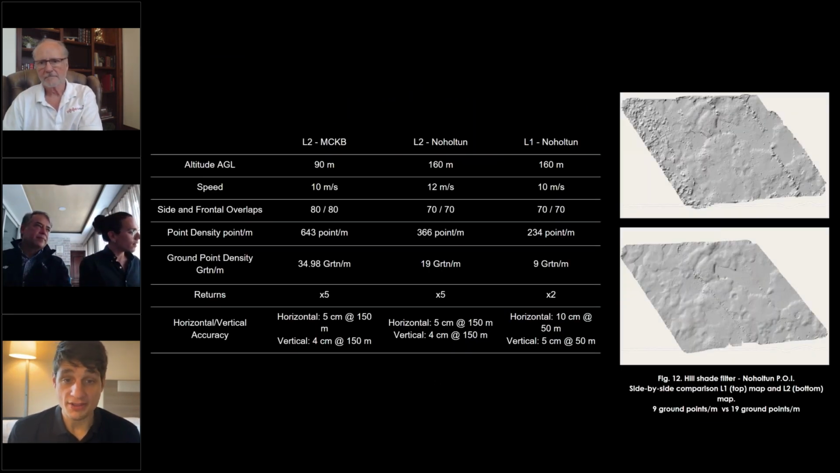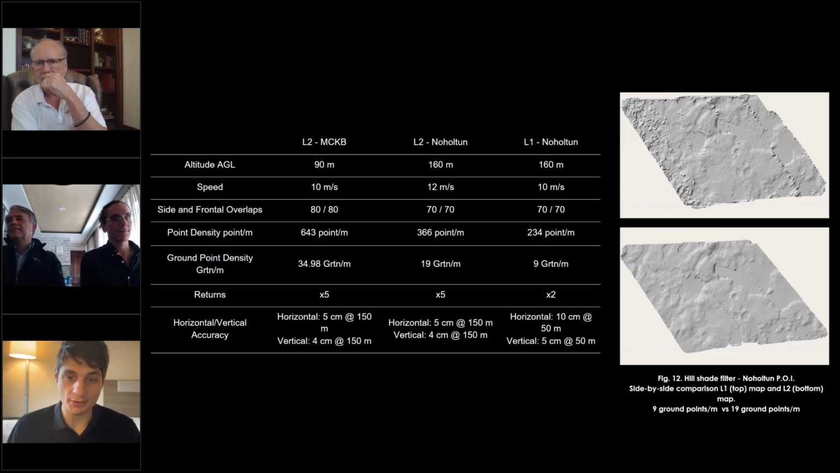And now I'm going to be handing this over to Diego to talk about what we found. How does it compare to the L1, as well as to some of the other LiDAR that's been captured on this site?